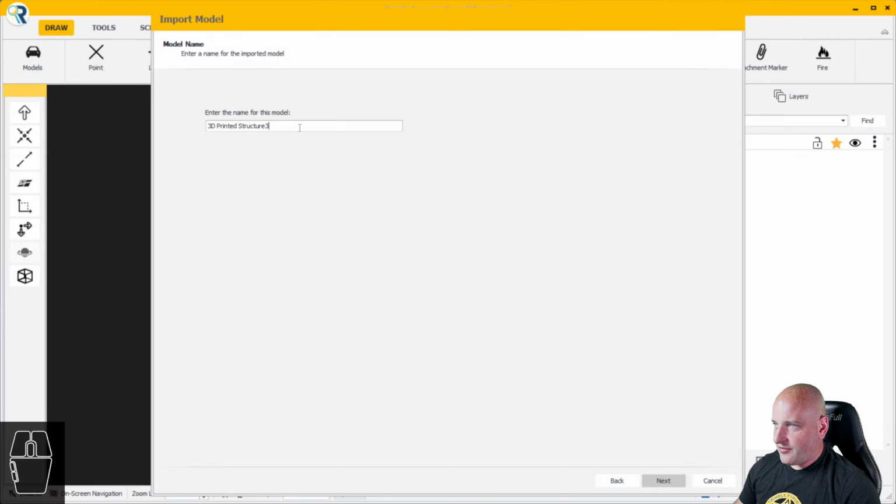All right, 3D printed structure 3. Because, well, why not? If we can get 1 and we can get 2, we may as well do 3 of them, right? All right, we'll get this imported here, and then we should be good to go. Again, I violated my own rule. My own rule is to always turn on show hidden geometry and show hidden objects.